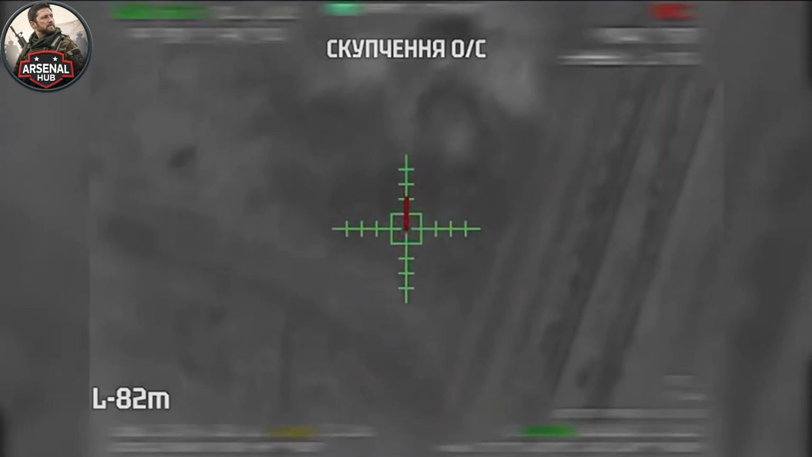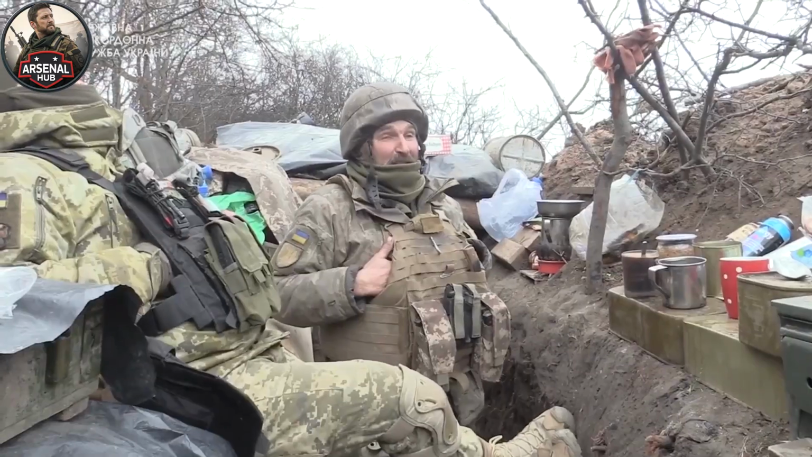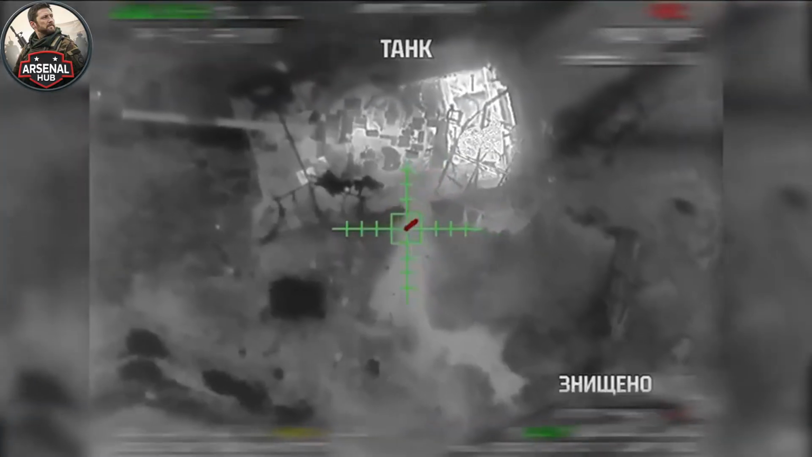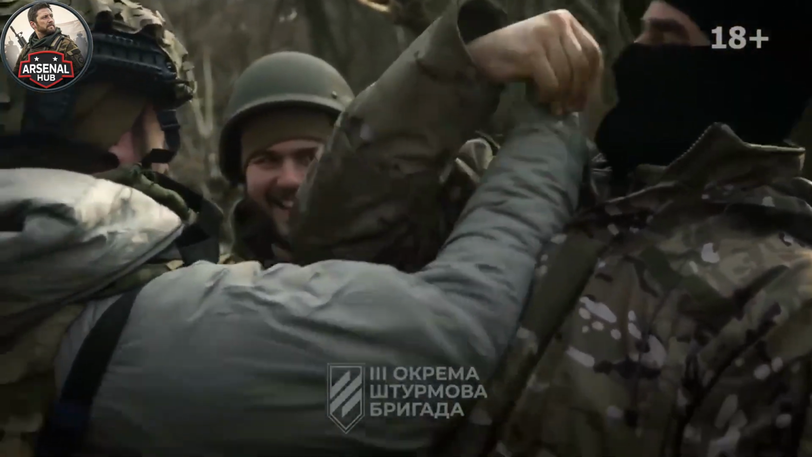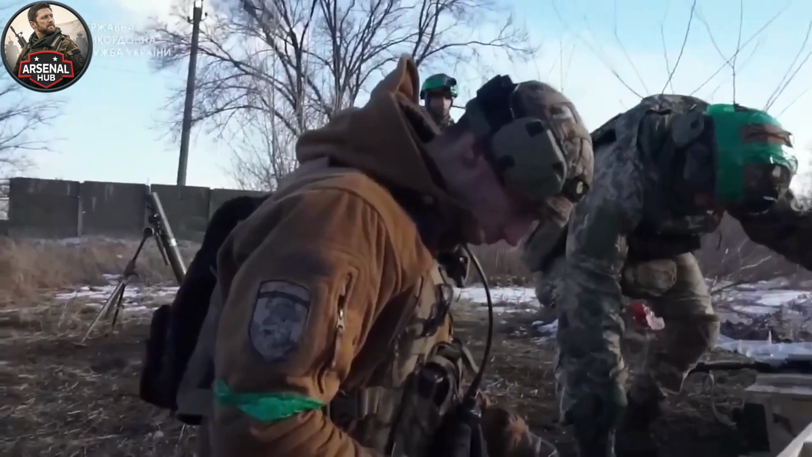There is one final point worth making about this engagement, one that connects the thermal imaging, the anti-tank missiles, and the 30 minutes of systematic destruction to the experience of the Ukrainian soldiers who conducted it. Anti-tank crews operating at night in forward positions in eastern Ukraine are doing something that requires a specific kind of courage that is different from the courage required in daylight combat.